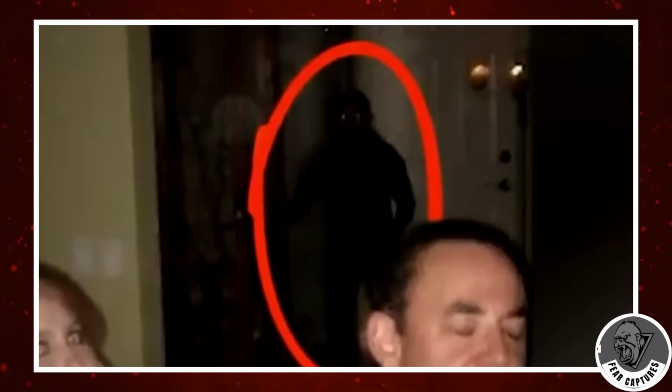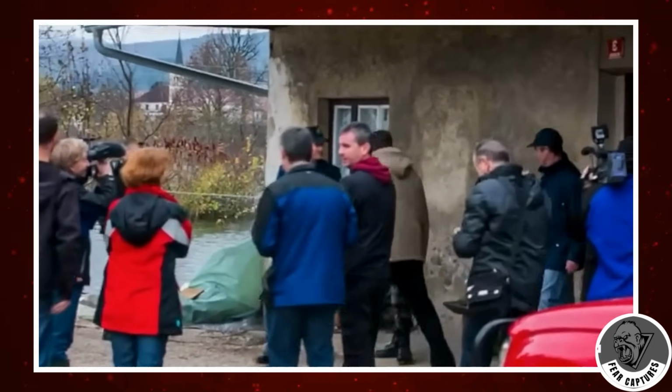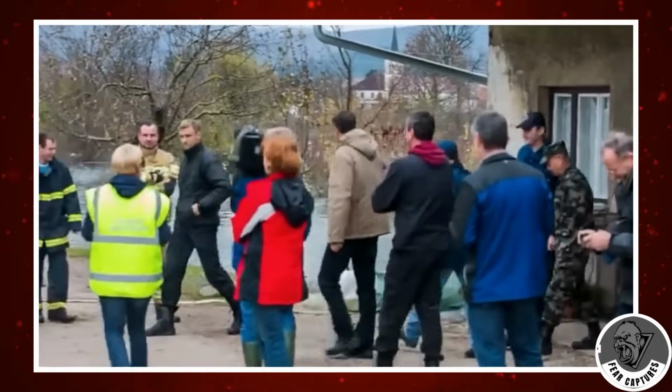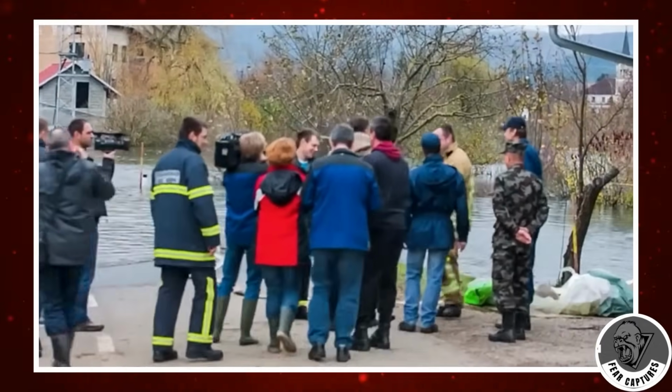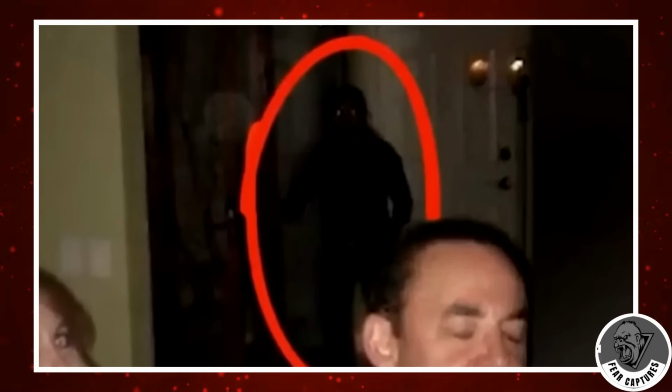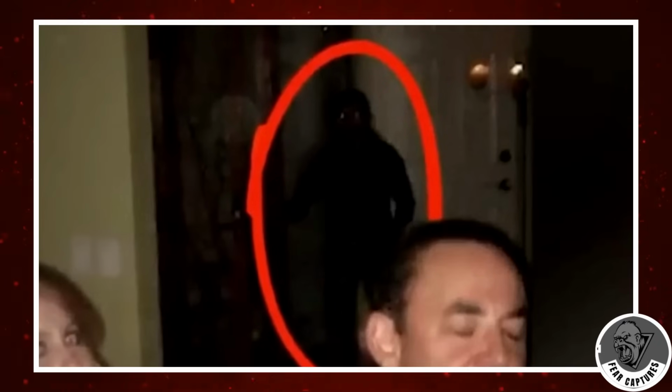Was this spectral intruder a harbinger of something supernatural, or merely a trick of the light captured on film? Whispers of an urban legend, recounting a tragic demise within the very walls of the house where the party unfolded, lent credence to the notion that perhaps the orbs and the ghostly figure were attempting to communicate from beyond the veil. Yet despite myriad theories and conjecture, the truth behind this enigmatic photograph remains elusive, its mystery as inscrutable as the ghostly figure it purportedly depicts.